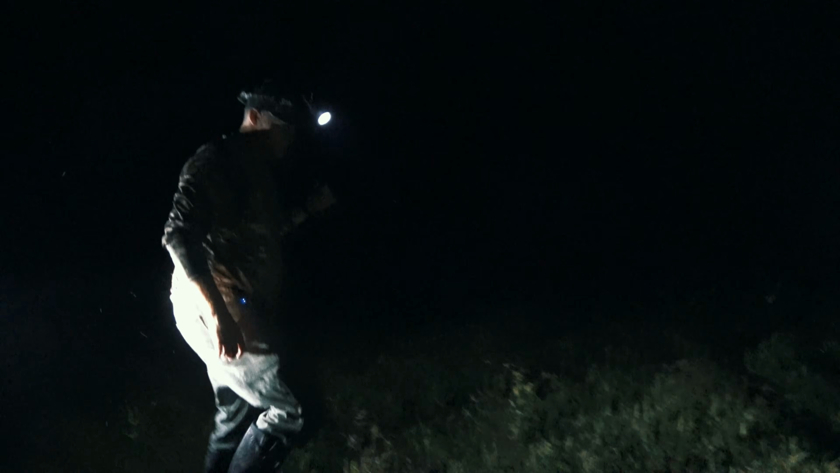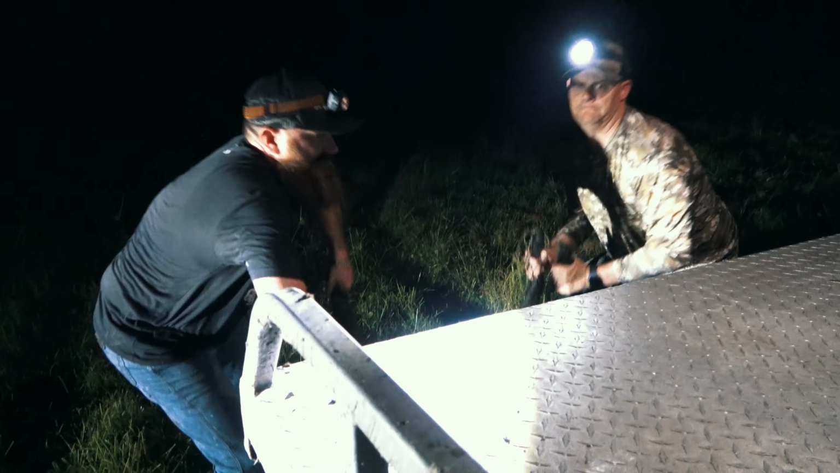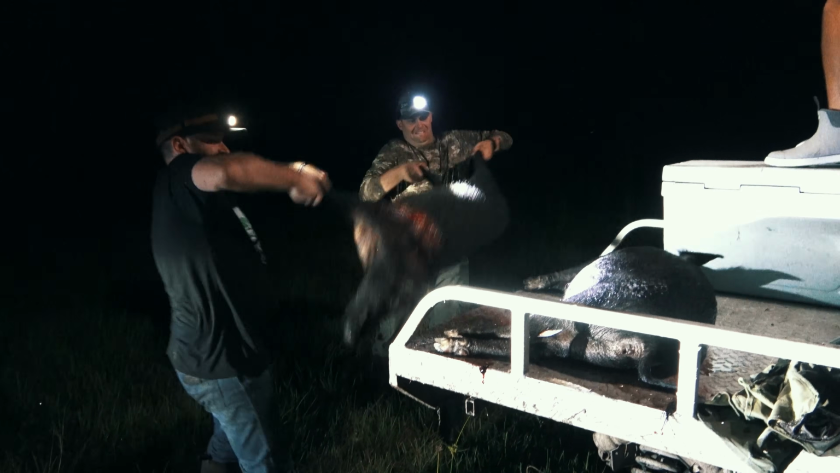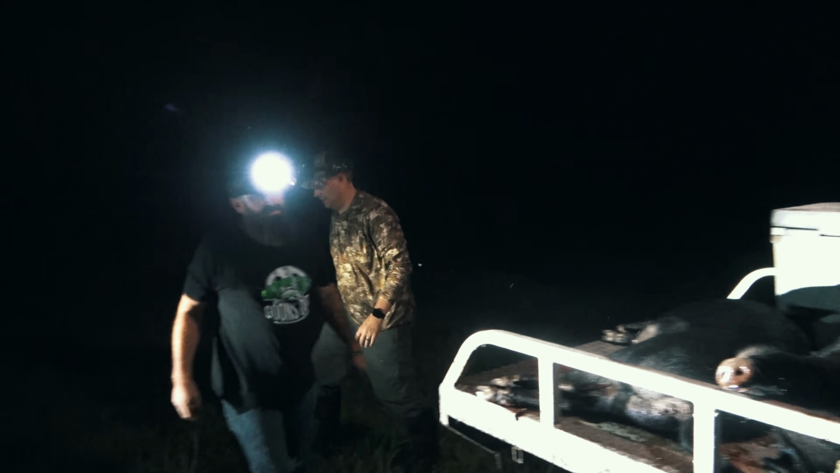We're gonna have to go get the buggy and try to find all these things. I don't know what we're gonna do with all of them, but heck yeah, bud. Well, boys, that was fun. It doesn't happen that often where we get to shoot that many pigs in one group like that.